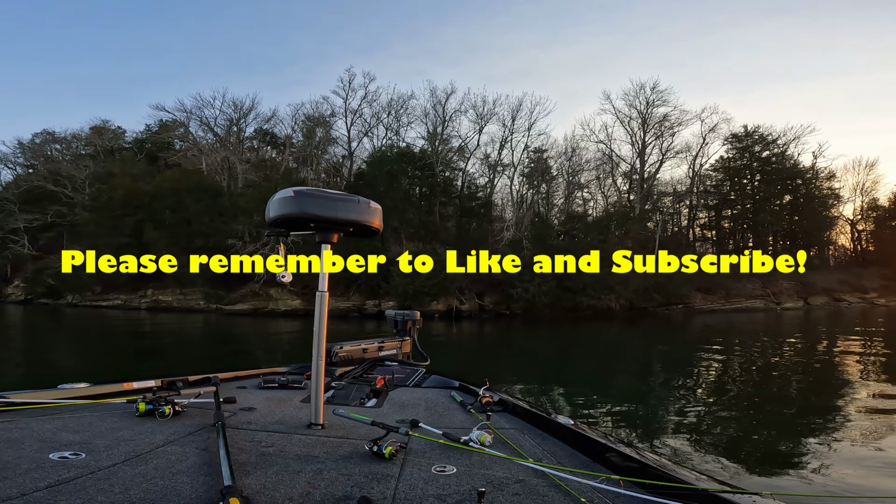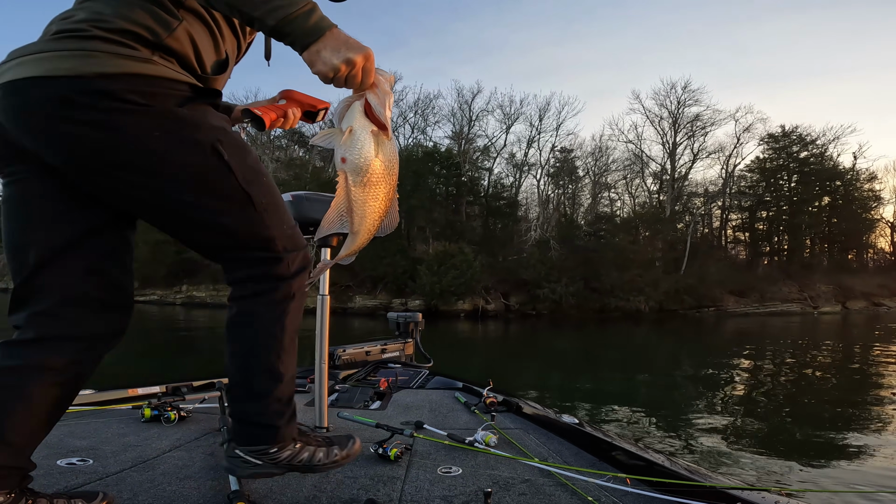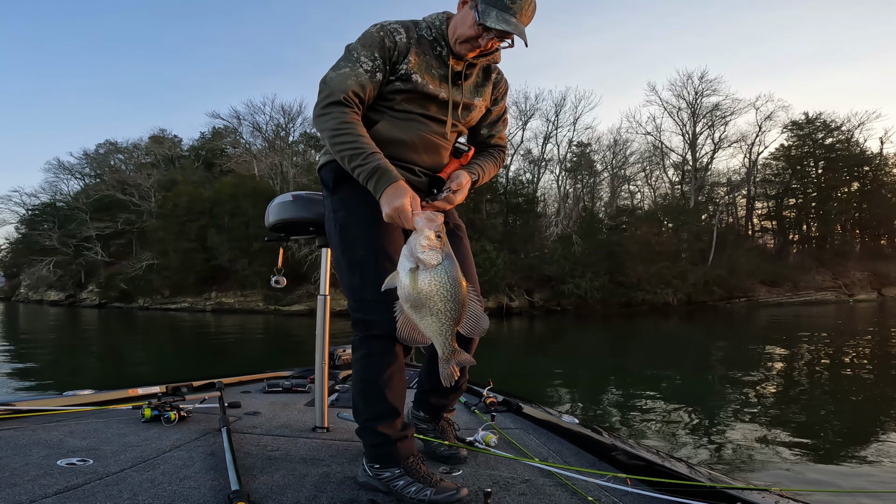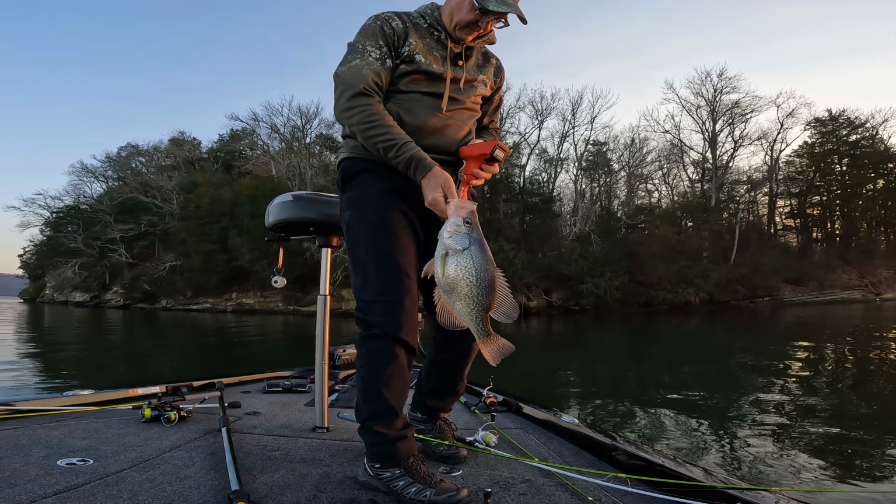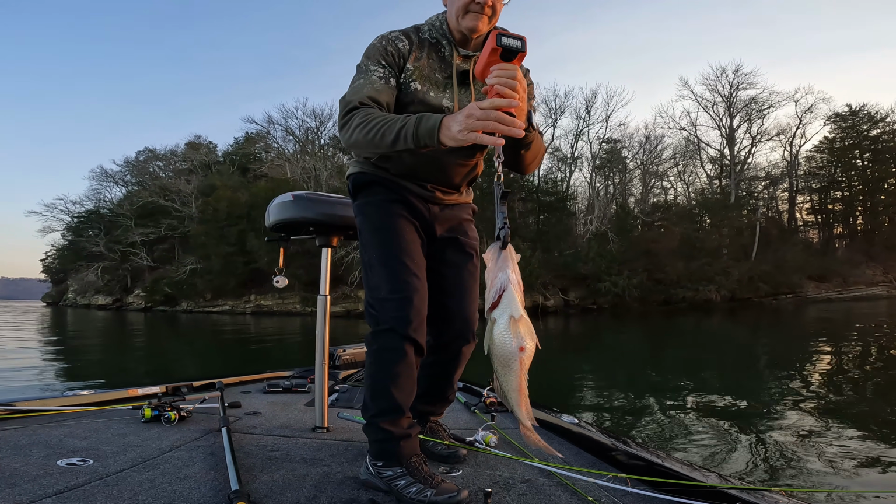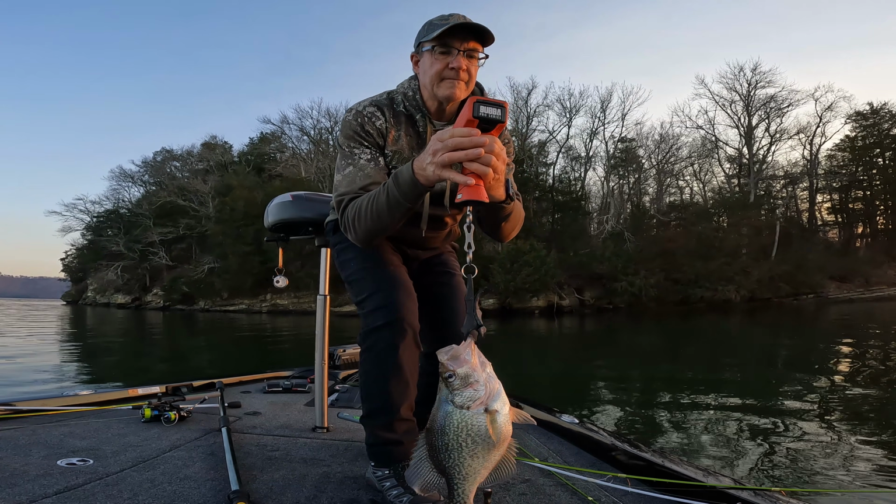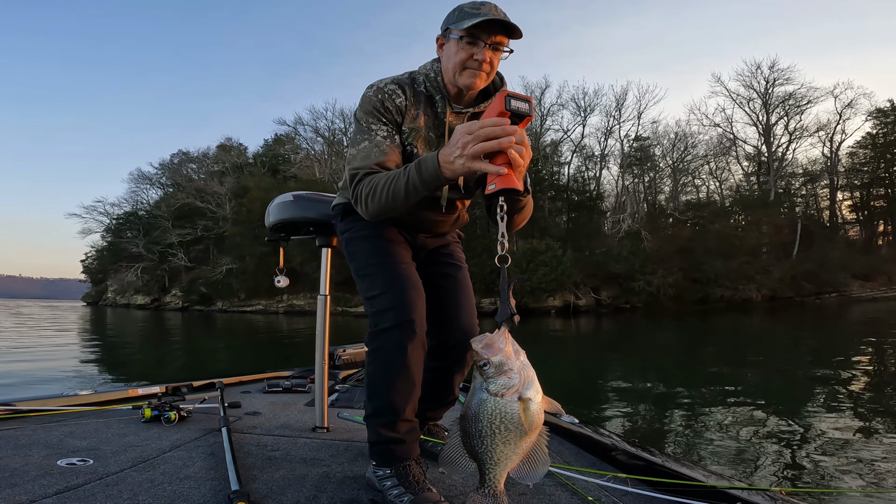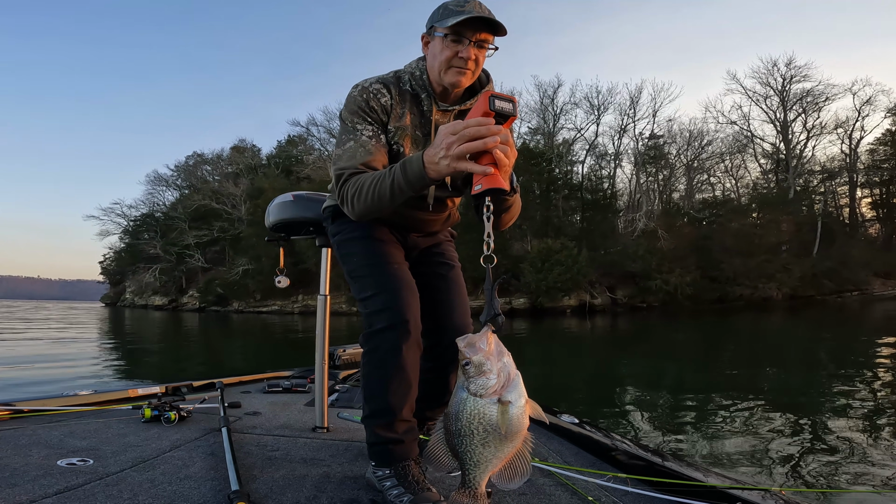Let's get the Bubba scale out and see how much this Bubba weighs. Come on.